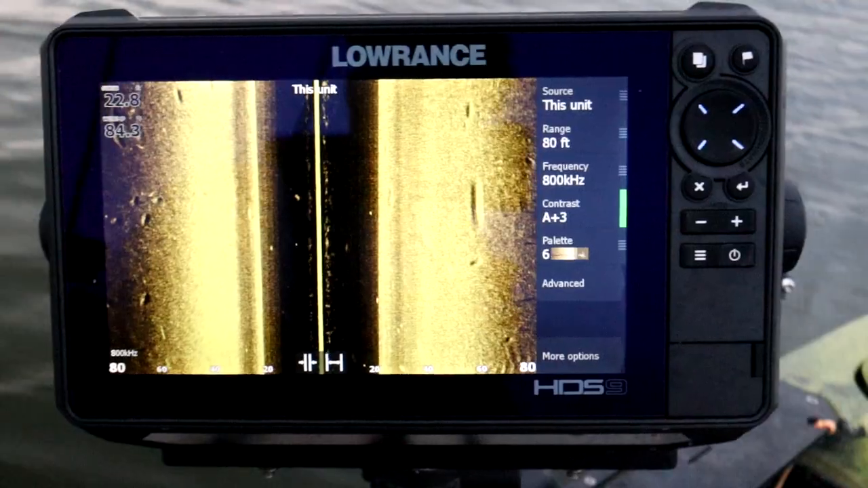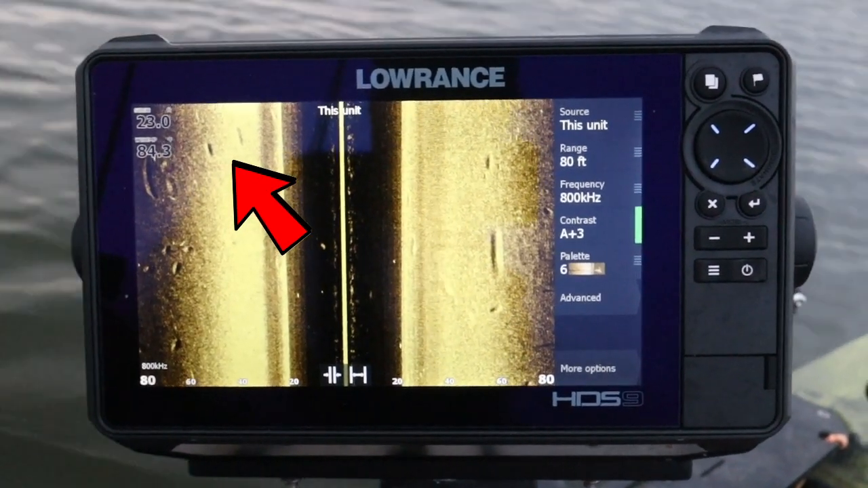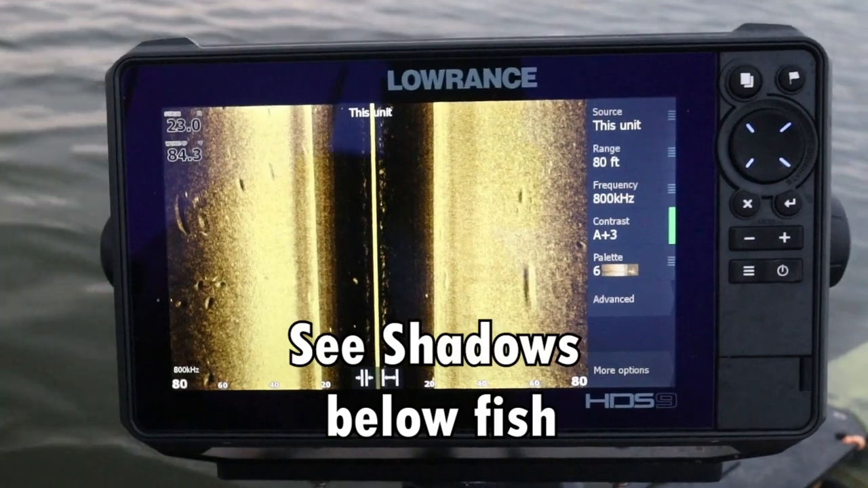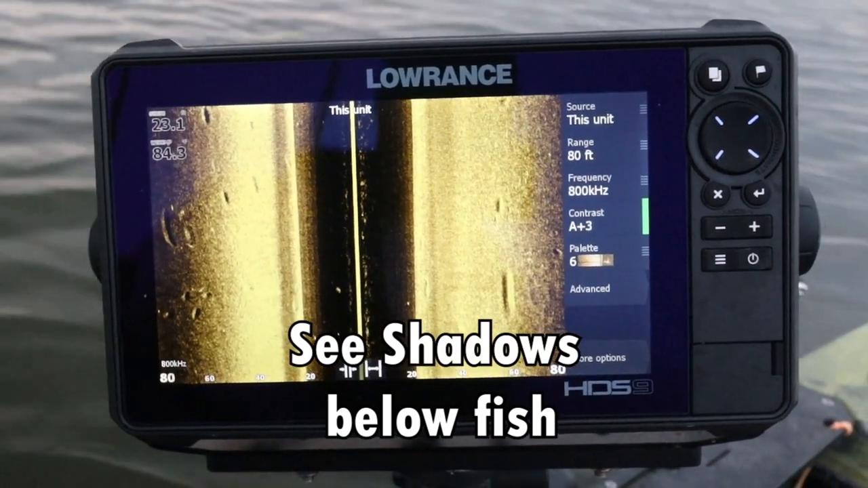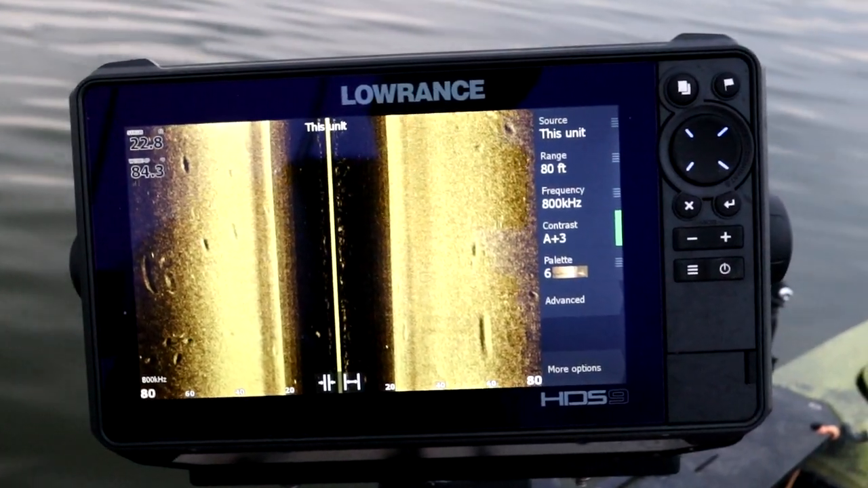Now, when you're looking at fish on side imaging, they're going to look a little bit different than they do on down scan. They're going to appear as more of grains of rice, and definitely cross-reference those grain of rice looking returns with some shadows. That'll help you to check yourself. And sometimes those grains of rice aren't fish. Sometimes there is a log or something on the bottom, maybe a rock, that can look very similar to that same shape.